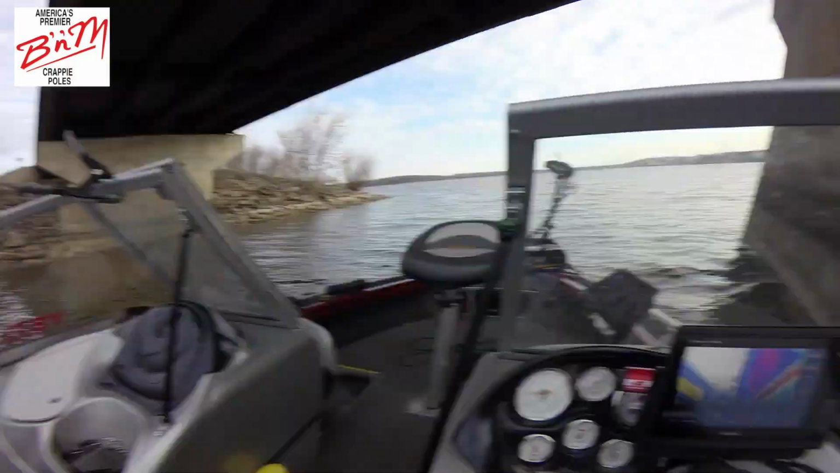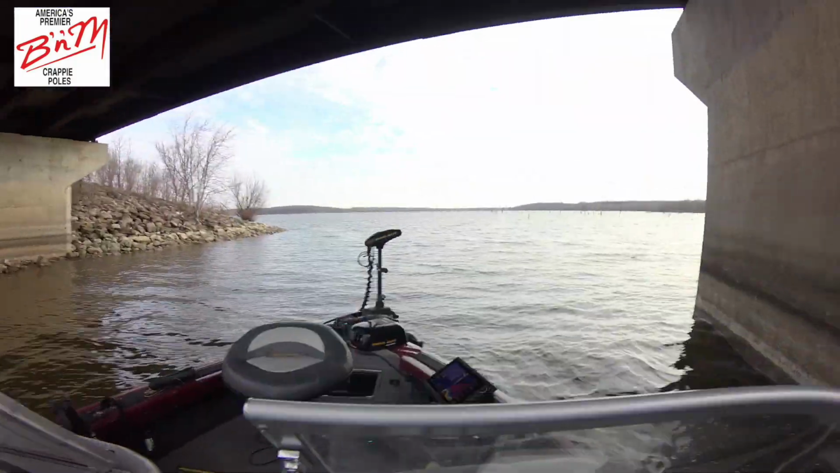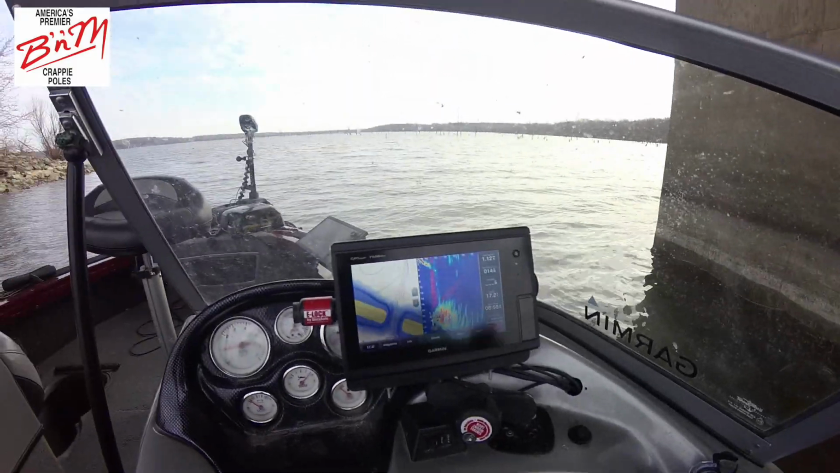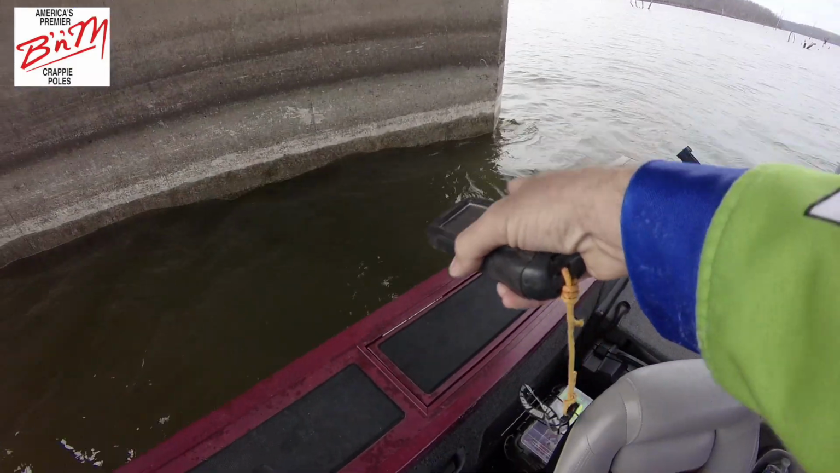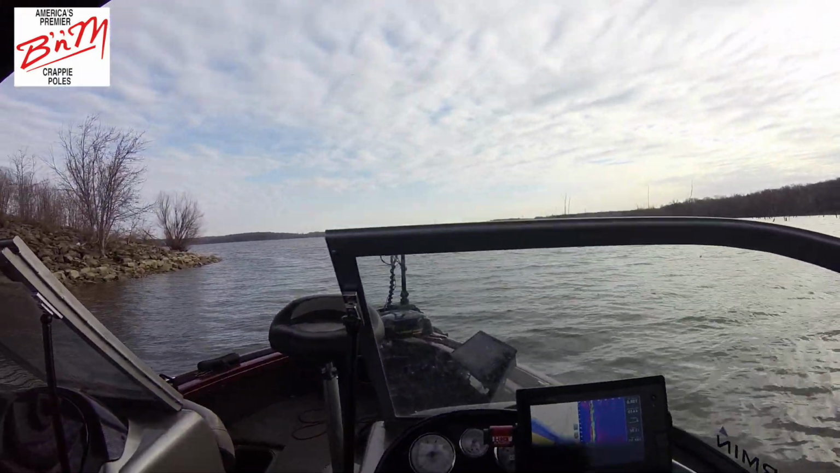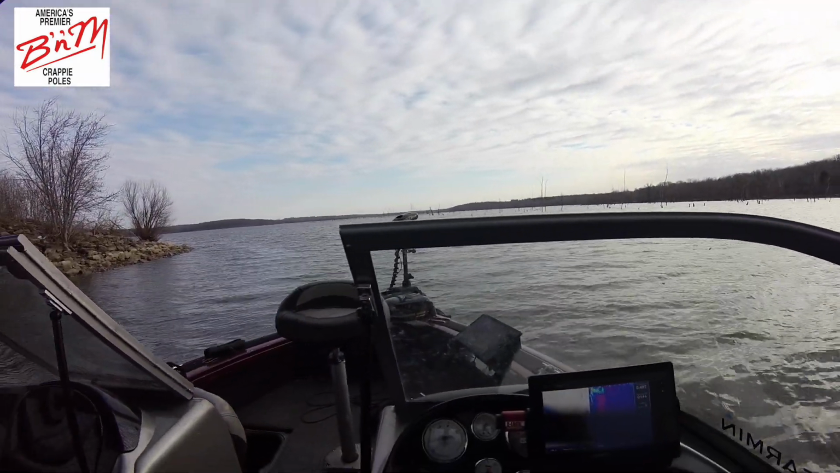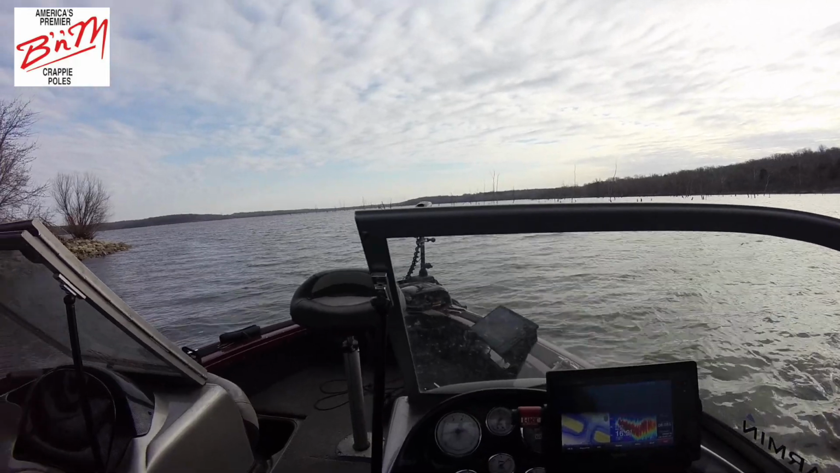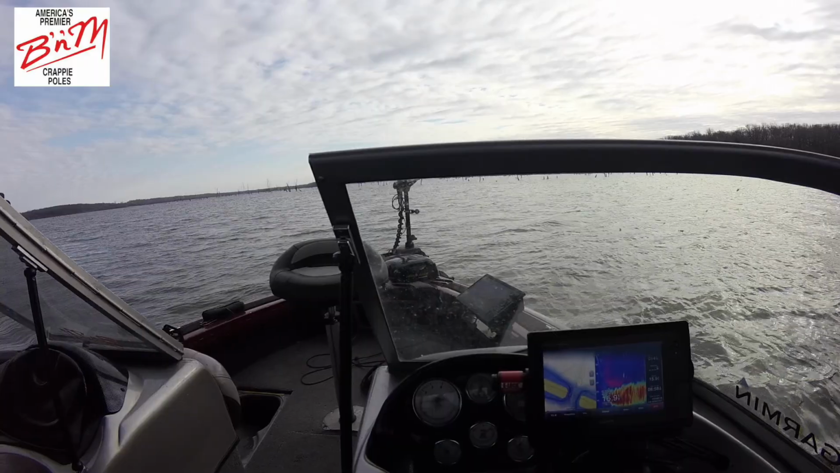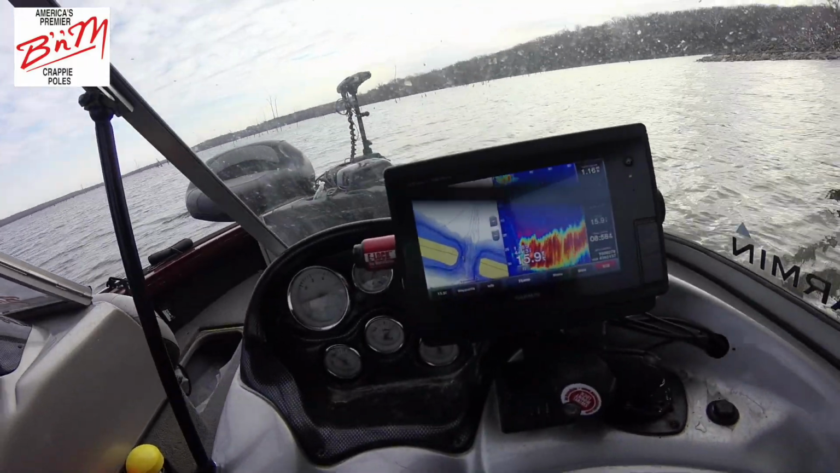So you look to the left, there's nothing there. But if you look to the right, we're looking to the right, there's the bridge piling. And boom, right down there. So all the crappie are right in there is what the Panoptix is showing me. So we know that there's some fish right there. So now we're just gonna go around here on the other side of the bridge piling and see if we can find them. There's some suspended fish.